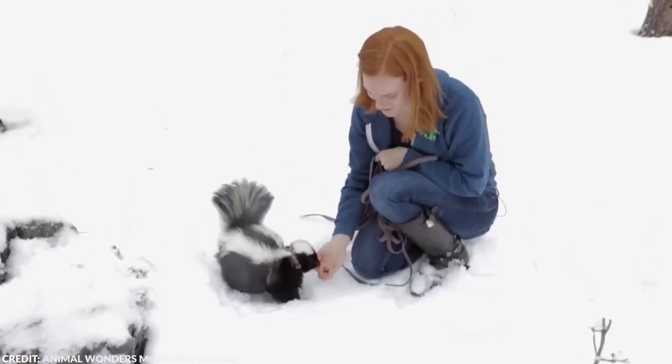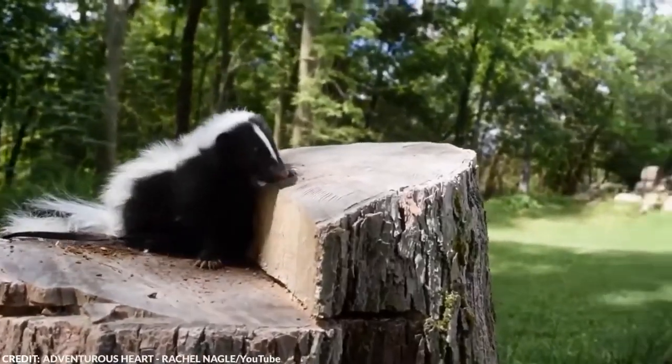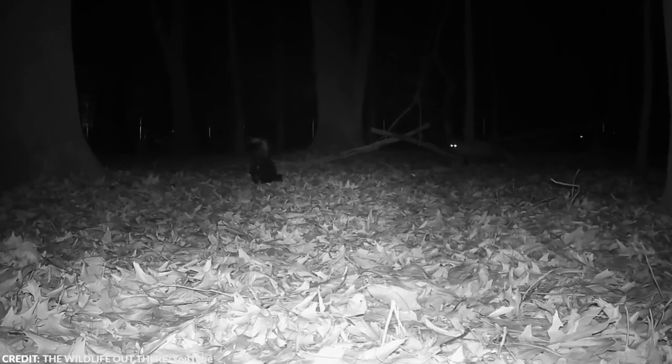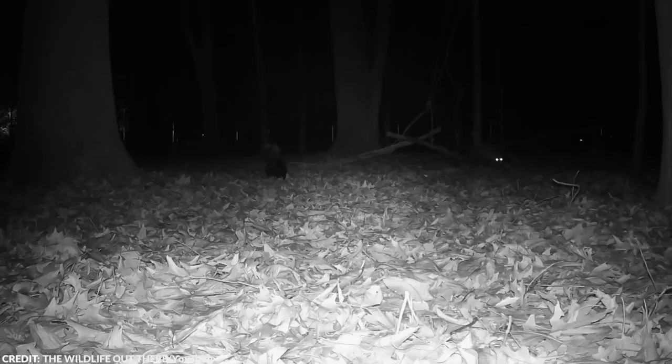Humans might feel bad when others avoid them because of our smell, but for these little critters, it probably feels so powerful when animals twice their size back away from them. This trail cam footage starts with a skunk sniffing around in the woods. Behind it, we can see a glowing pair of eyes stalking the small creature. The skunk was very alert, and it immediately turned around to see what it was. Its tail was visibly raised, a signal that it was in fight mode.